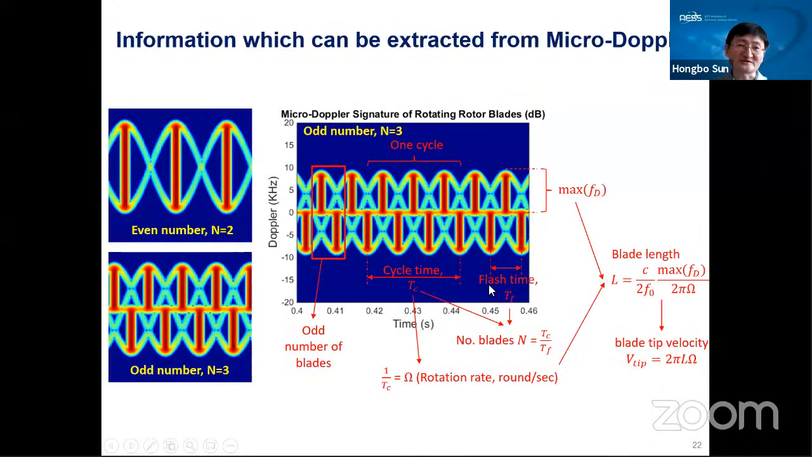Okay. Next, in this slide, I show the simulation results for the blade echo signal. For example, in the top left corner, this figure shows an even number of blades, for example, two blades, and it'll be like this. This is the spectrogram. The horizontal axis is time, the vertical axis is the Doppler, the micro-Doppler. For an even number of blades, the spectrogram will be like this.